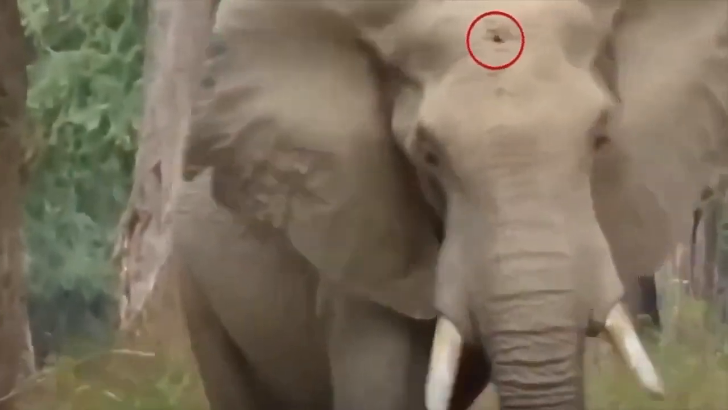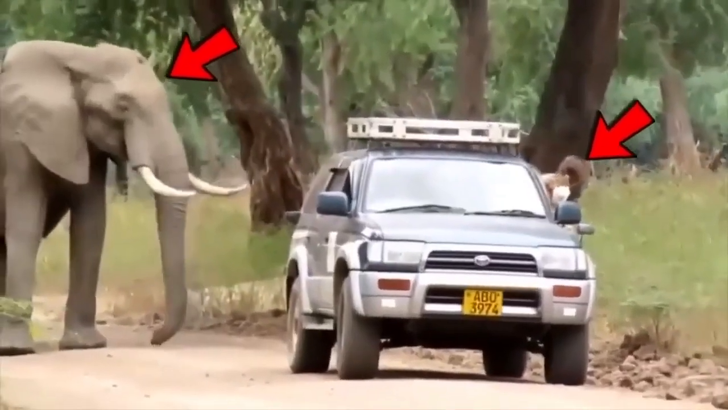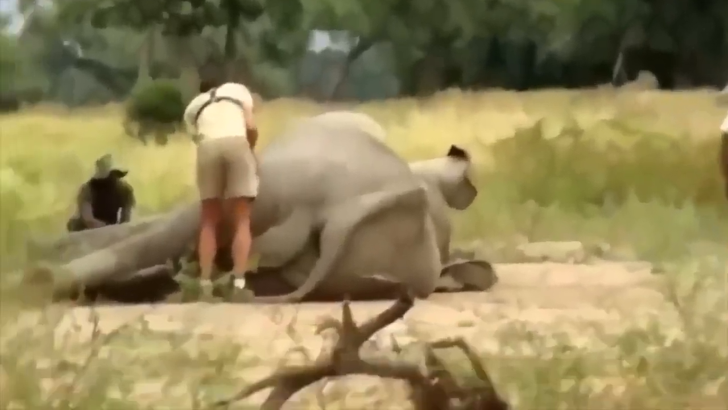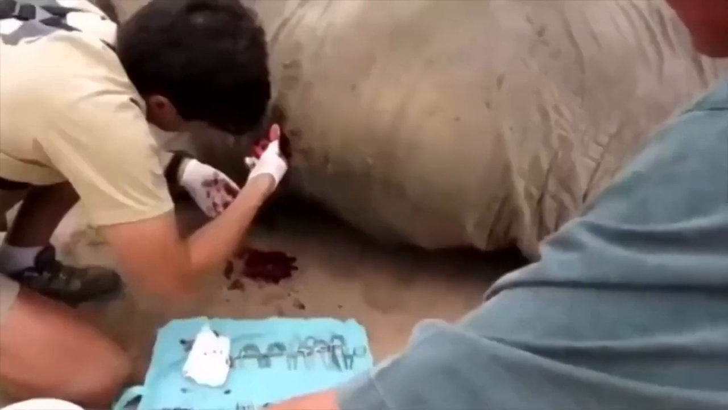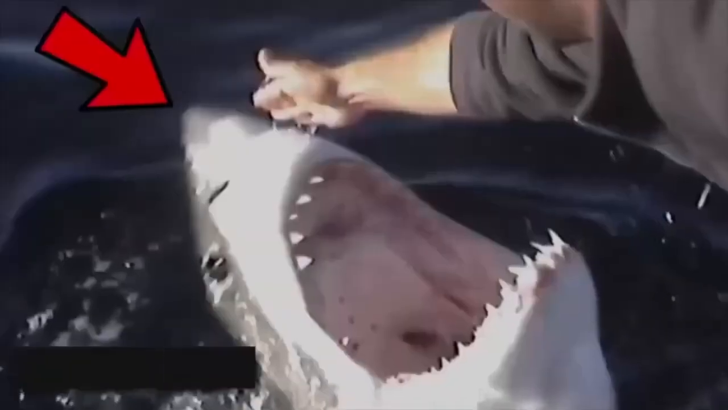Obviously, elephants don't have a clue how to fix bullet wounds. So he approached some nearby humans, being careful not to scare them, and showed them the bullet lodged in his skull. Thankfully, the doctors acted quickly and did everything in their power to remove the bullet and treat the infection.